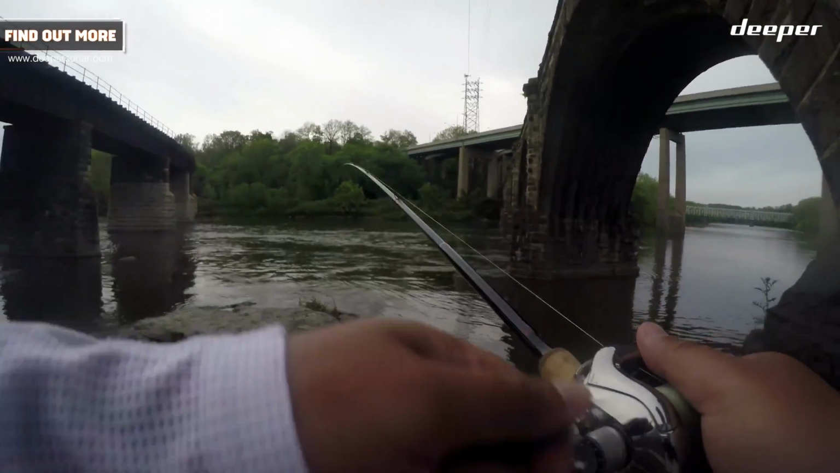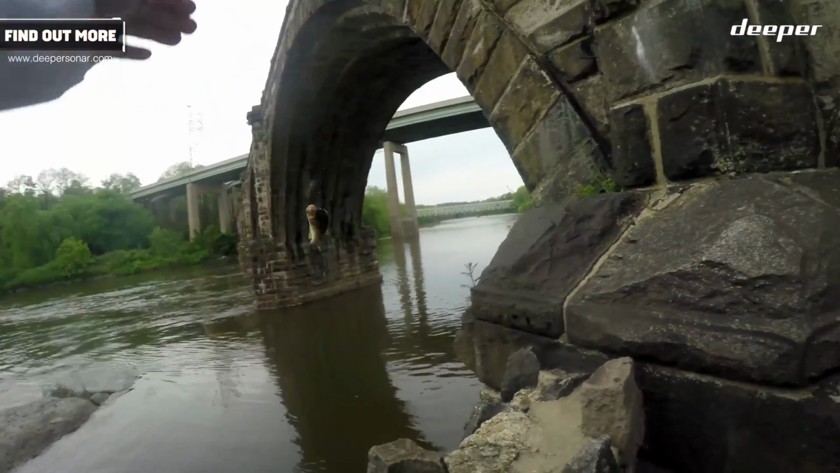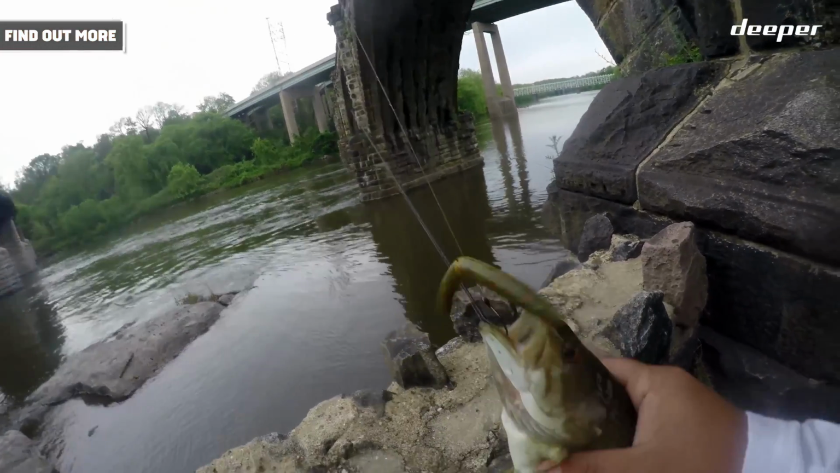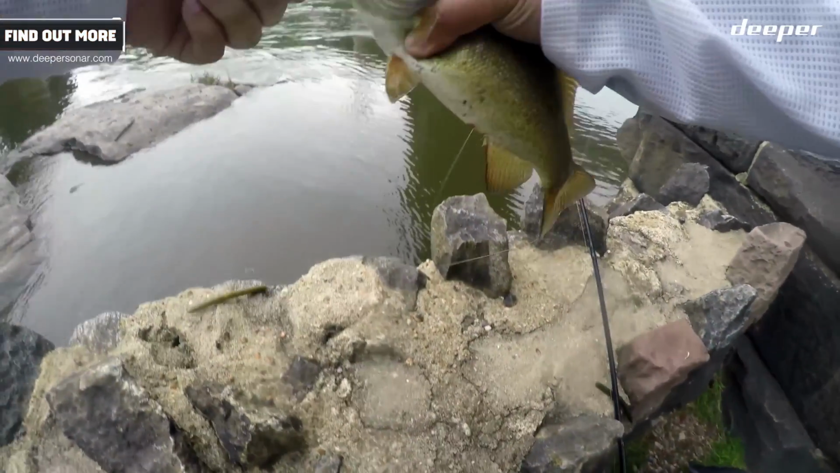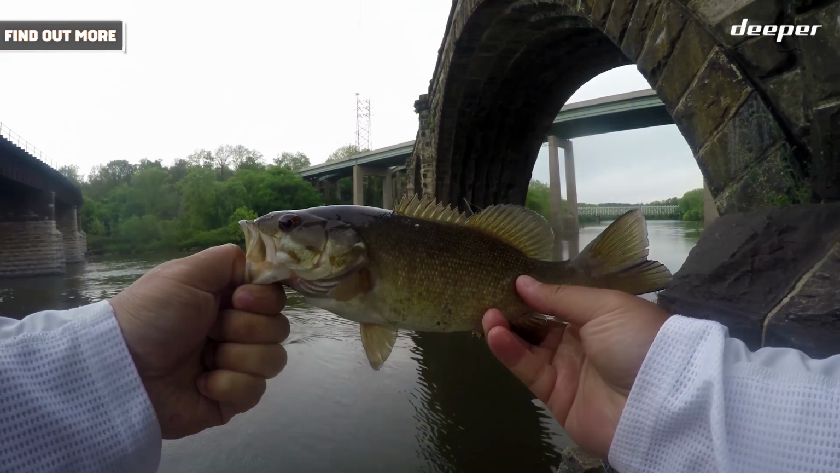Here we go. Got another one, guys. Fish on. Another tiny smallie. Got him on the Senko again. Ah, he's peeing on me. On the Senko.